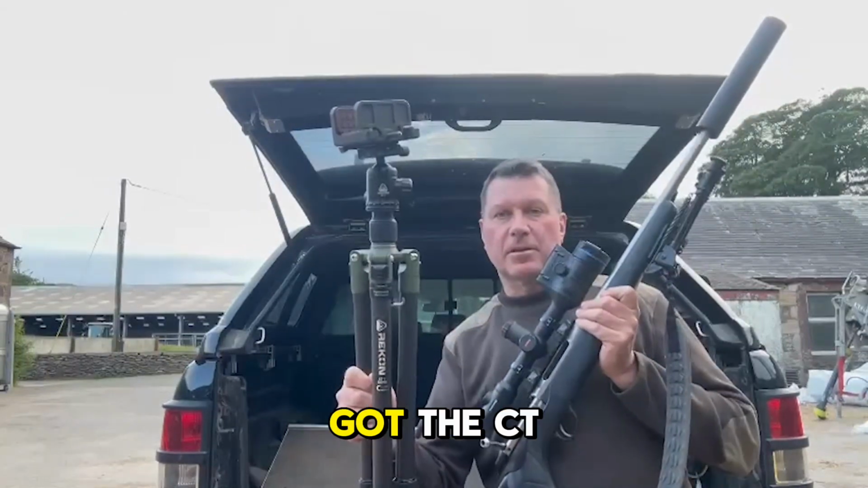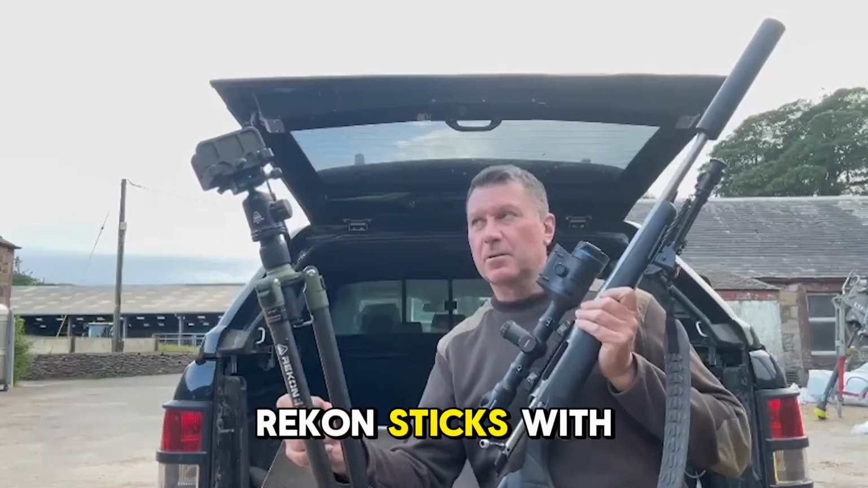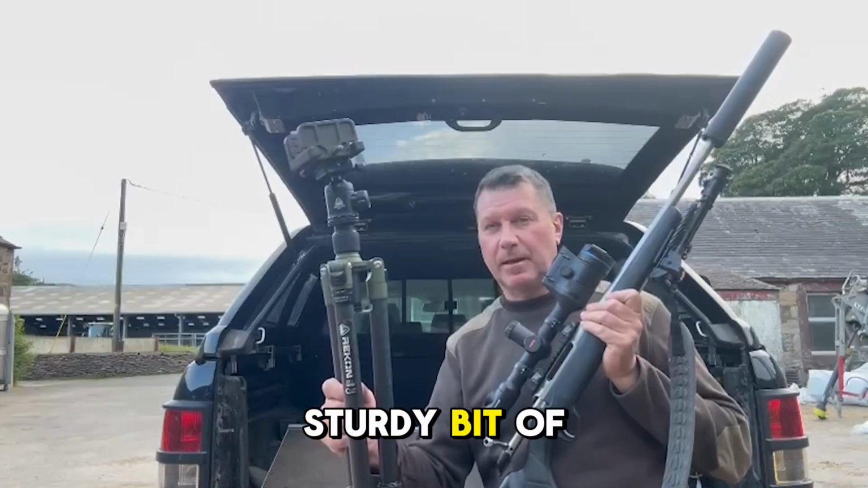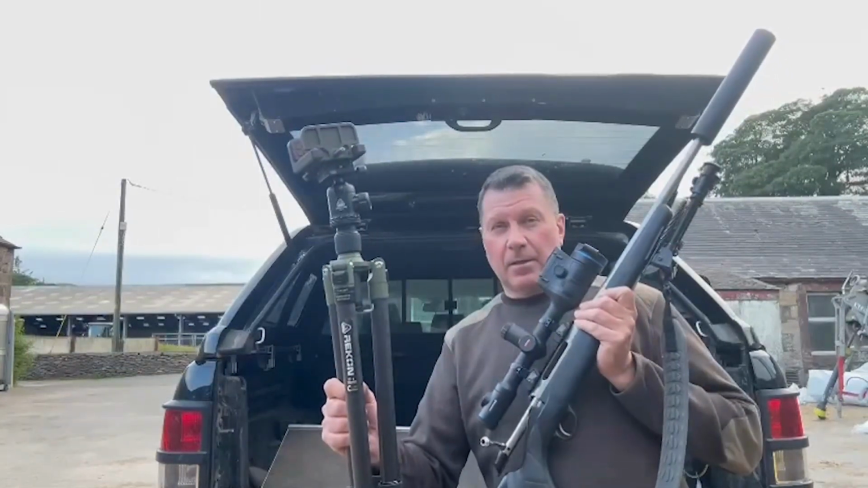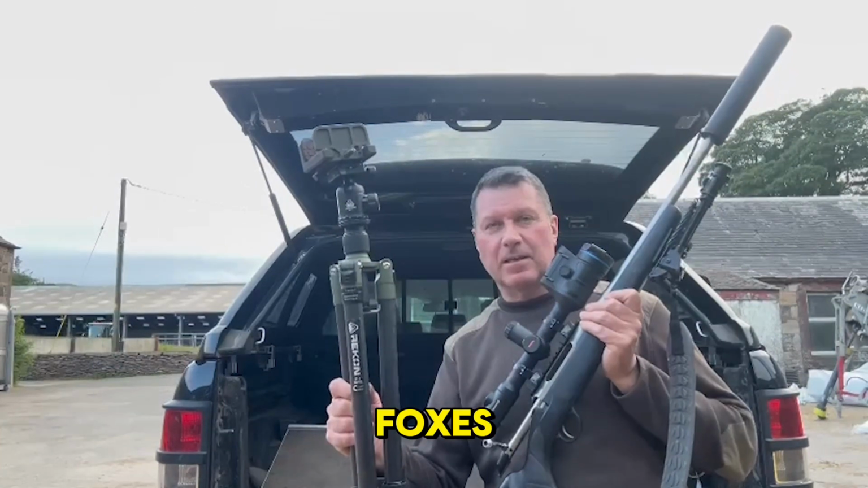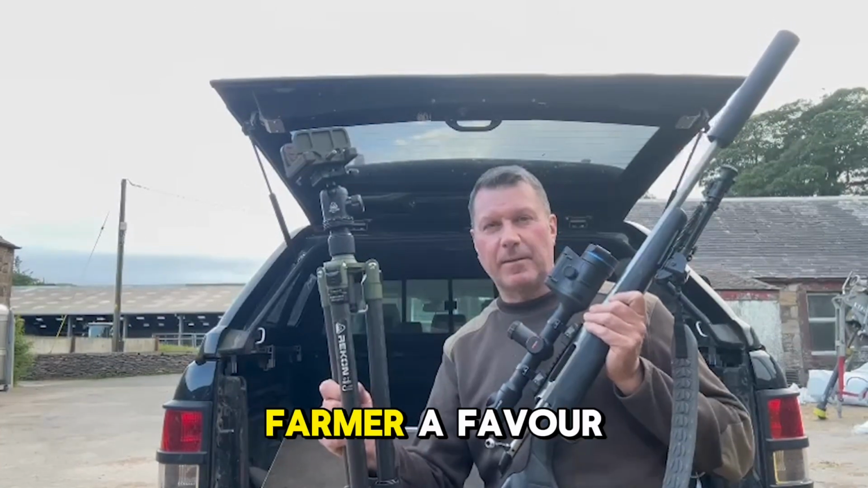And I've also got the CT1 Recon sticks with the hog saddle. I've had these for a while and these are a sturdy bit of kit. So join me up the hill where hopefully I get to see a few foxes, get some good footage for you and do the farmer a favour.